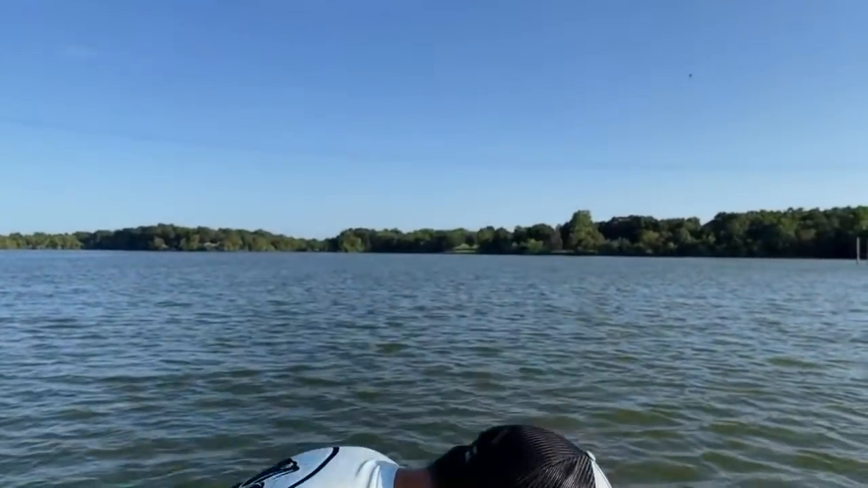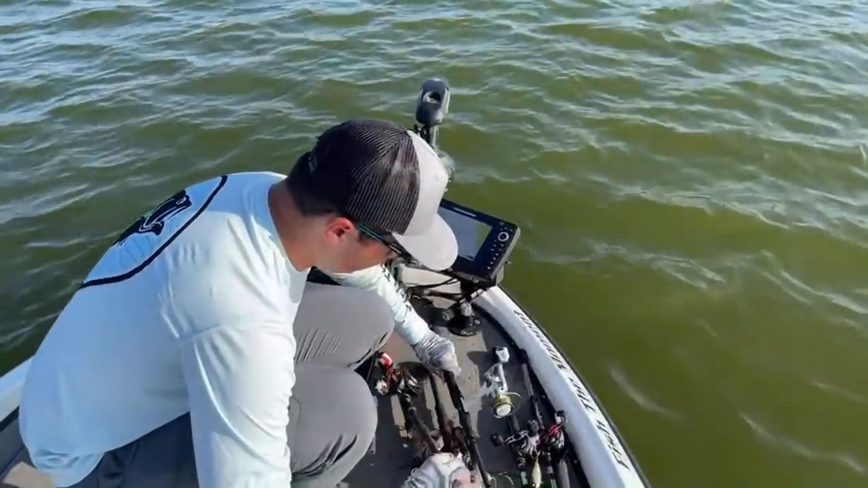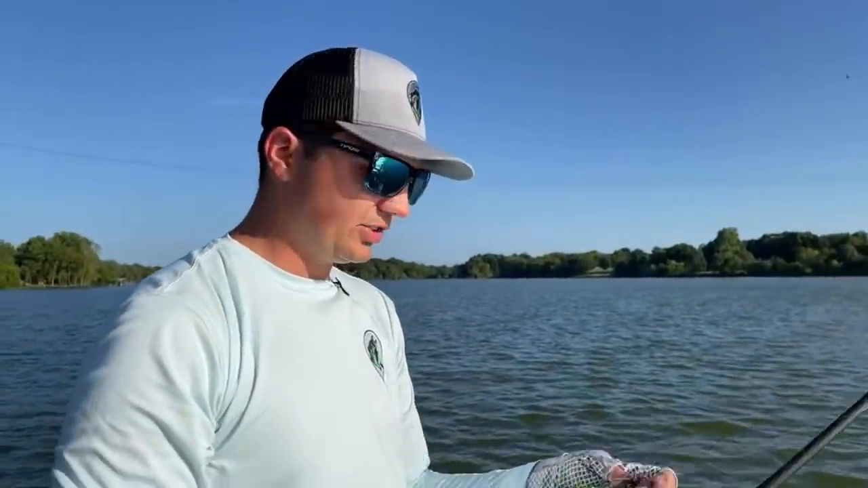So I made 3 casts with the shaky head. I'm gonna go to the football jig just for a couple casts. This is the Fish Moment Offshore jig.